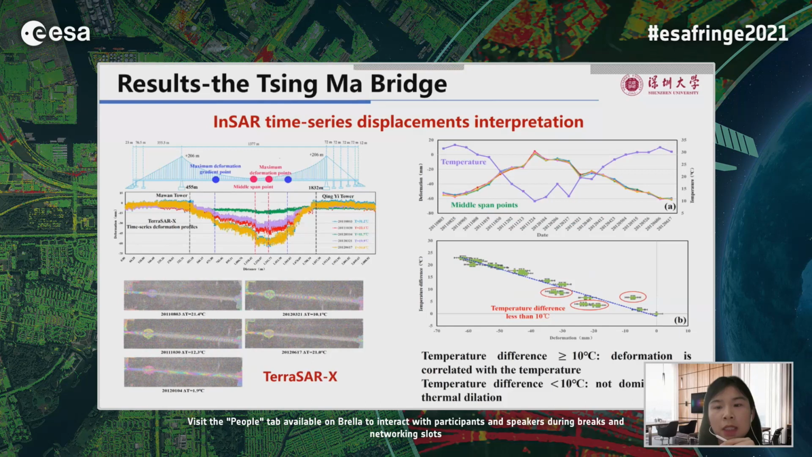Also, a linear correlation between the time series displacements and the temperature is found, but the coefficient is not so high. It is because when the temperature difference is high, the total deformation is dominated by the thermal dilation. Therefore, the total deformation is highly consistent with the